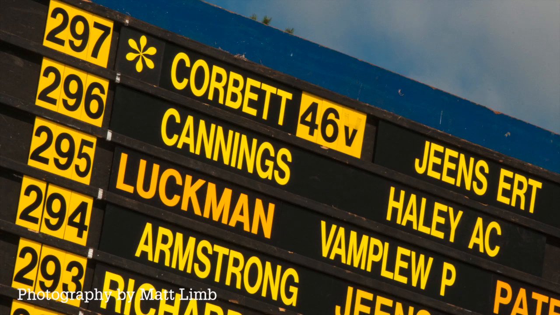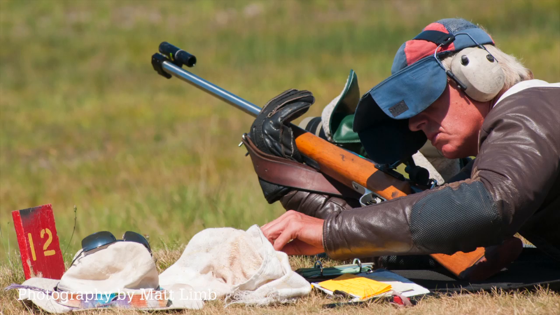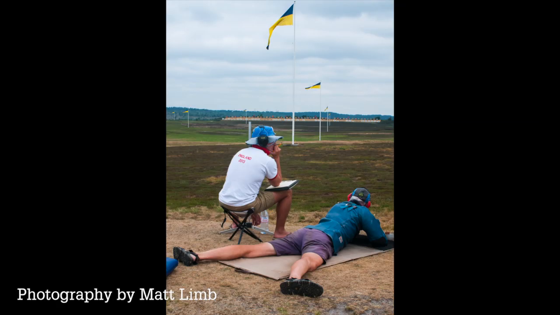And finally, the Queen's Prize is heading down under after James Corbett of Australia took the top prize at the Imperial meeting at Bisley last weekend. One of a number of shooters on 3 off the maximum possible 300, Corbett took top spot by virtue of the 46 centrals he amassed over the 4 stages. He edged out Ed Jeans and Matt Enzer, who took 2nd and 3rd respectively.